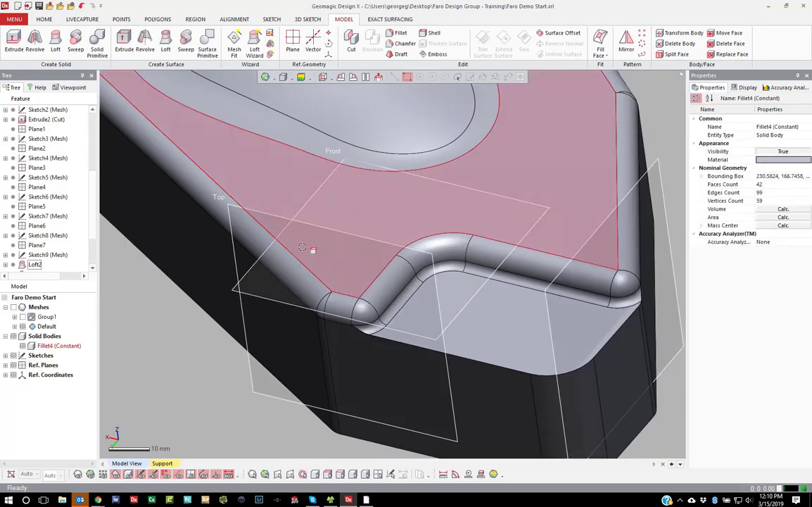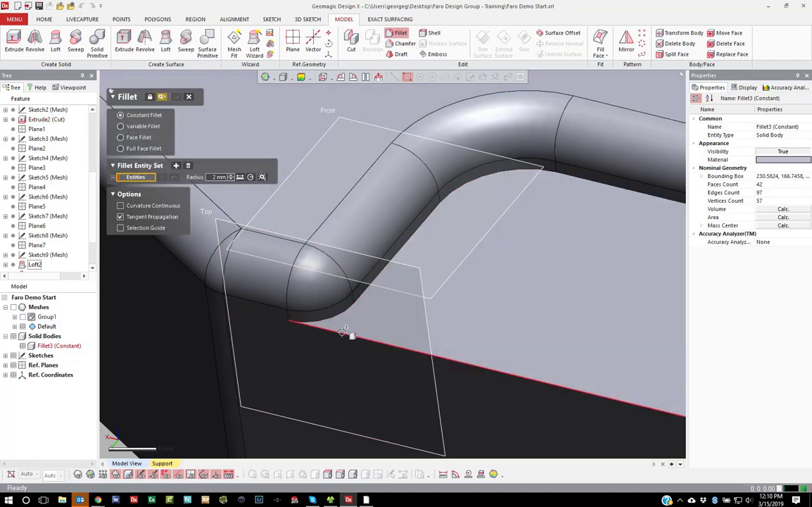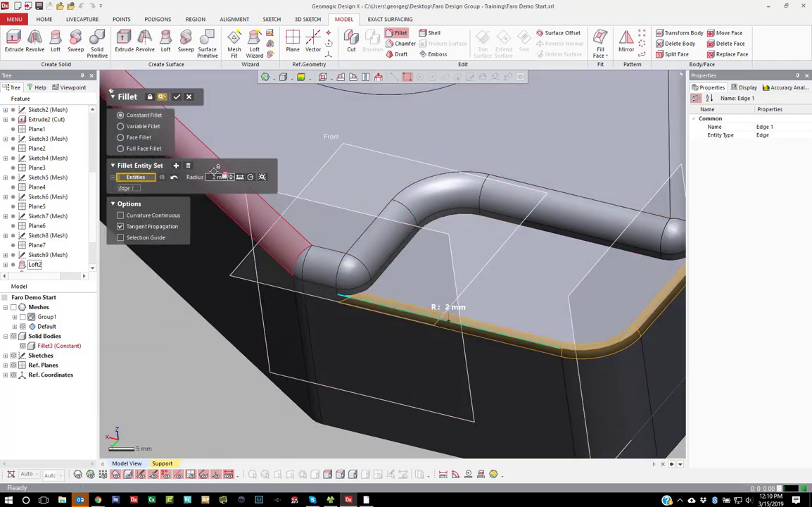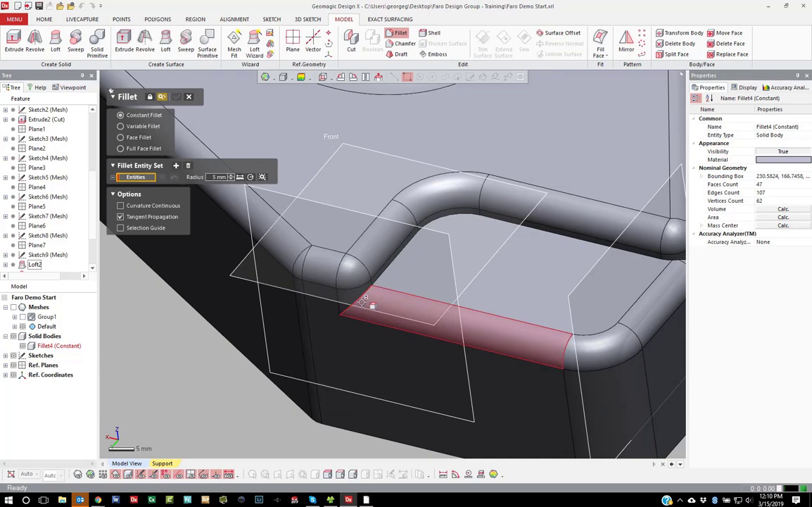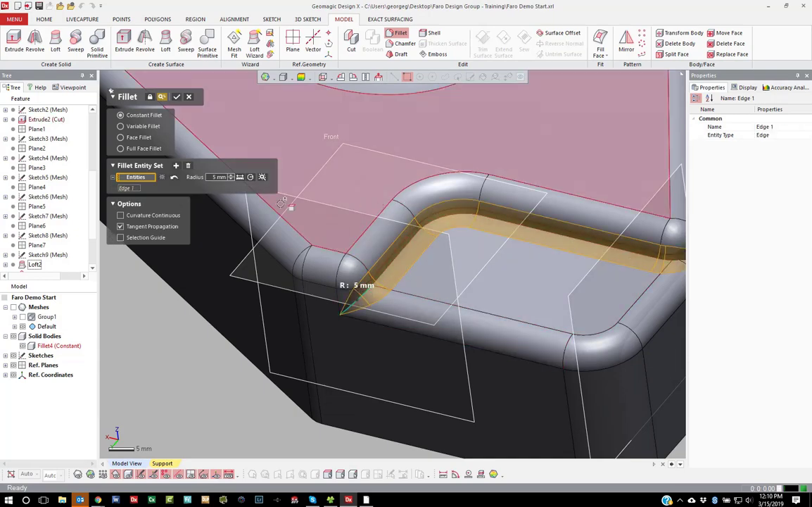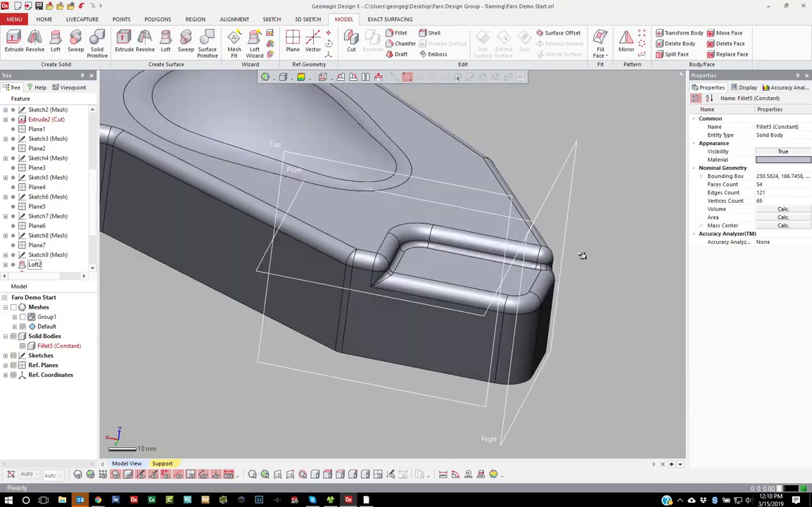That's not exactly what's there. You might want to do this instead. Actually do the top, then do the side as a 5, then come back with the 2 millimeter here, if you're really wanting to. It's not exactly what's there, but that's a simple way to do it.